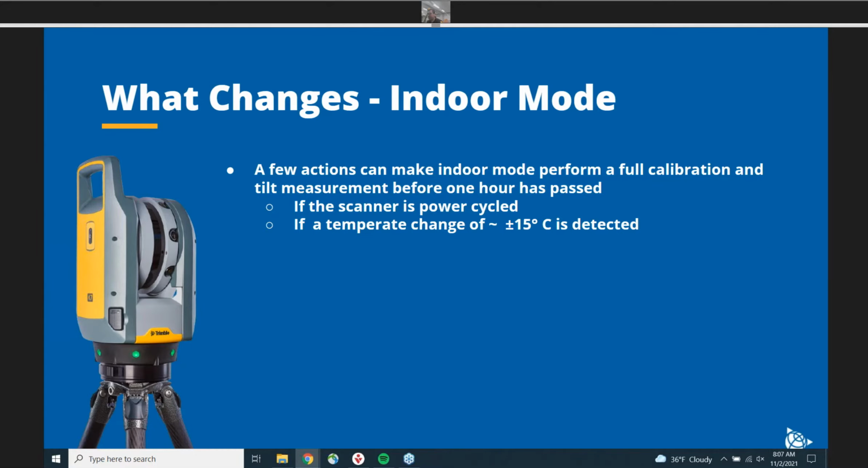These are just impacts that I want to mention to make the best out of your workflow, so that you know these ahead of time going into any scan projects. There are a few things that can make the full calibration happen before the hour's up. The first being if the instrument's power cycled. So obviously, if I take the battery out and replace it with a new one, it will do a full calibration and tilt measurement. And then the other one is if there's a large temperature swing detected in the instrument, essentially you'll just do a full calibration and tilt measurement.